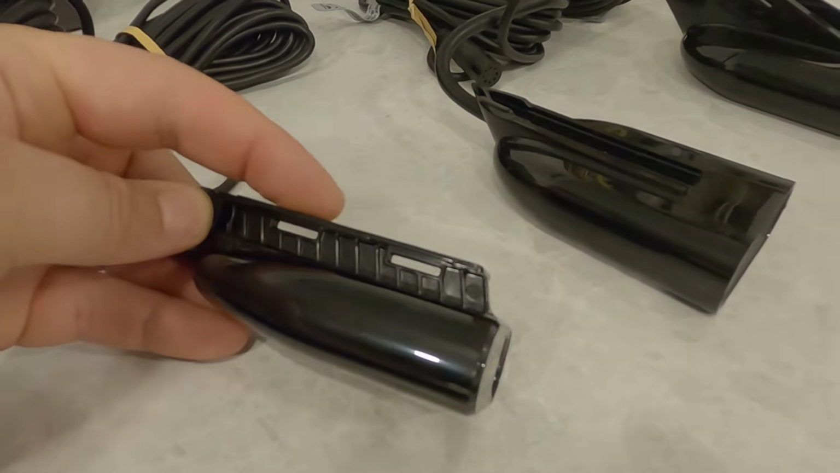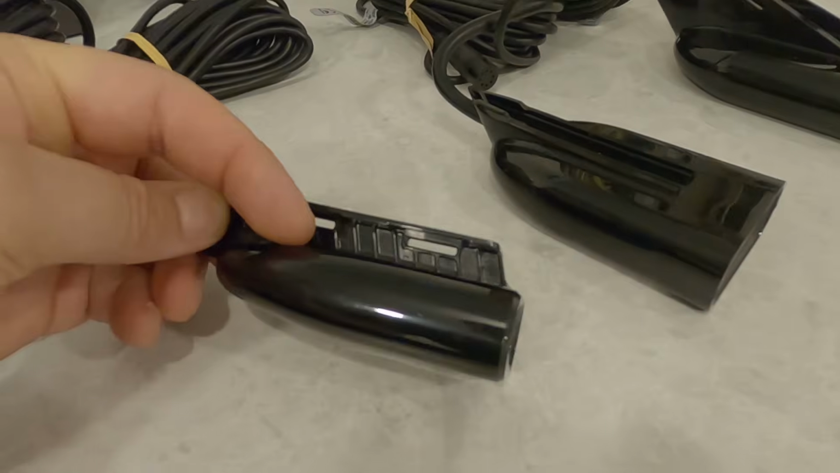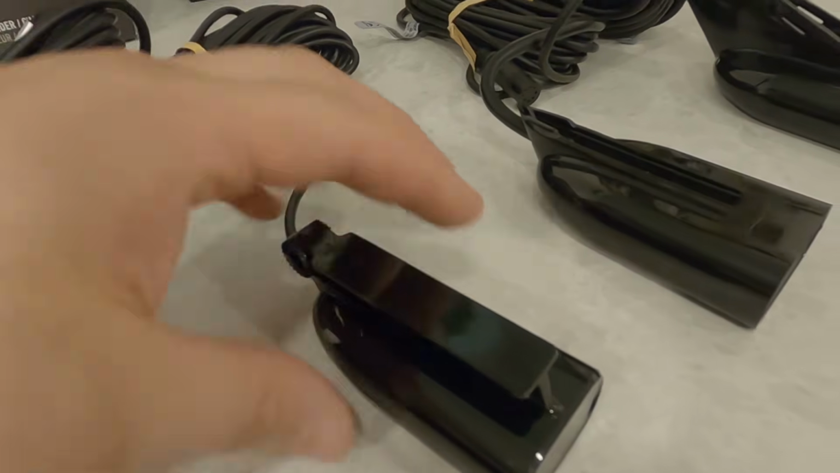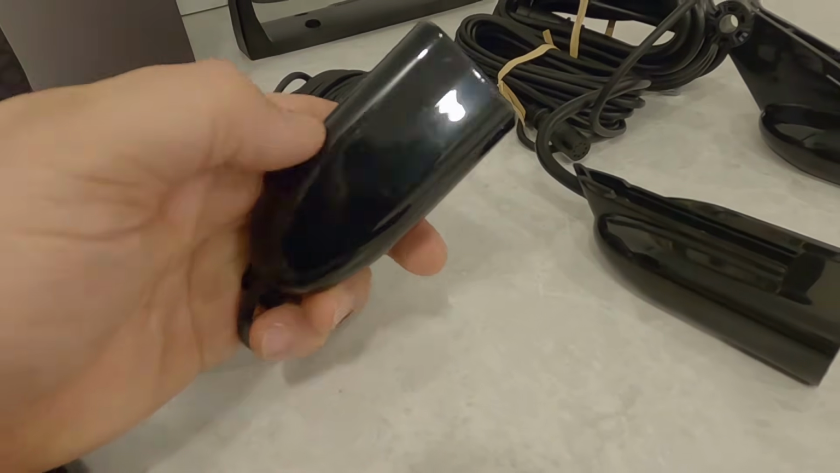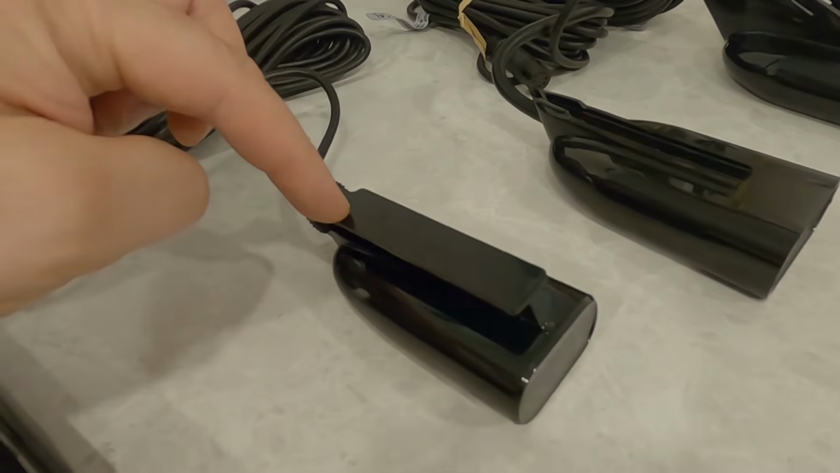As you can see, this flat piece here is designed to mount to the bottom of a trolling motor. You've got two hose clamp straps that you can put through there to mount this to the bottom of the trolling motor, or you can attach the transom bracket here. Also has a very flat bottom, so if you were to epoxy this inside a hull to shoot through the fiberglass, it would work as well. By far the best designed transducer I've ever seen, so good job for Lowrance for doing that.